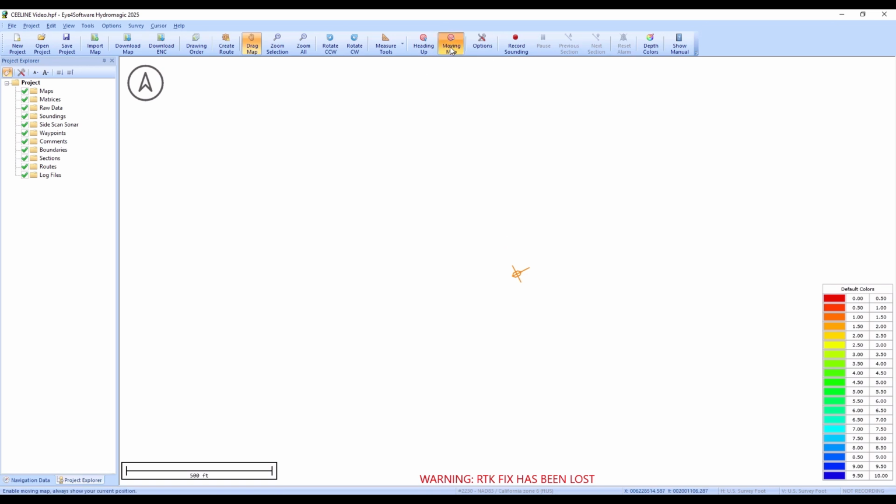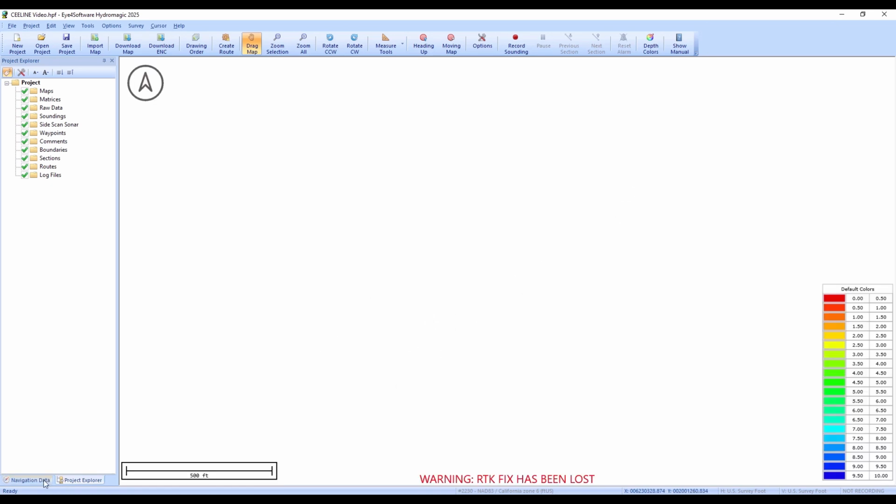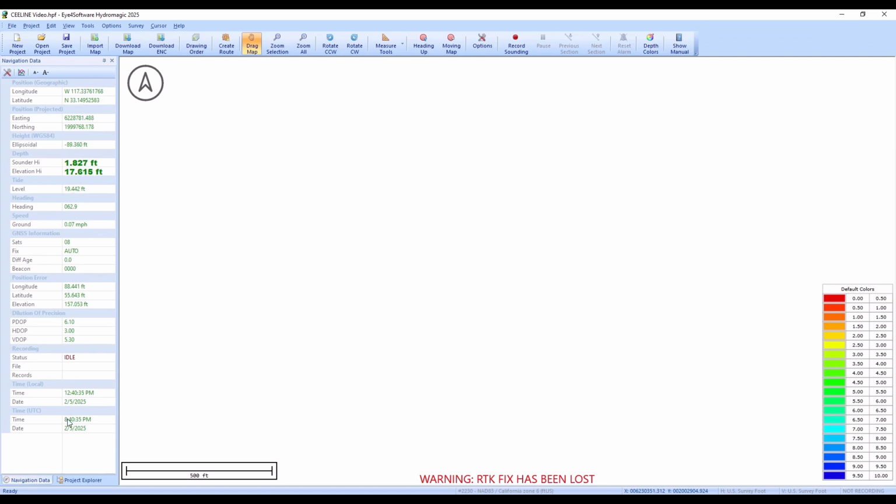You can see now we have a moving map button pressed, which means the boat will always appear at the center of the screen. So if we try and move the boat around, it's going to recenter it. If you uncheck moving map, then the boat can be on the screen, off the screen, anywhere. So you could be potentially seeing all your navigation data here.